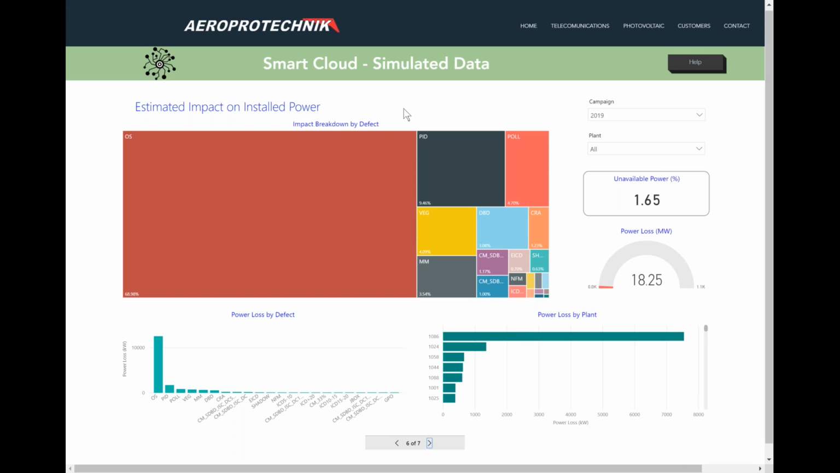A quick win usually is something where, with less effort, you can bring a lot of benefits. So it's very important now to understand the impact on installed power and on available power, so that you can really prioritize your tasks and, even more important, calculate the way you can monetize them. You can really optimize things.